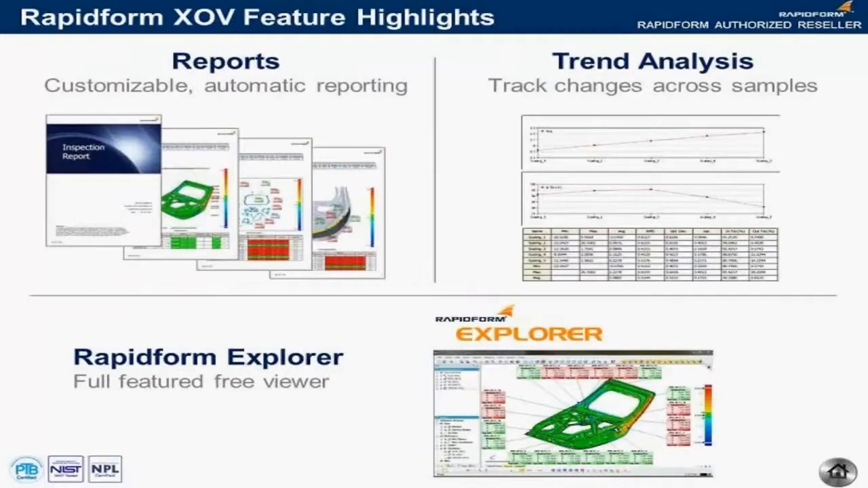Once you've completed the inspection in XOV, reporting the results is easy. Reports are created in just a few clicks, and XOV will automatically take screenshots to show the results visually. And you can add data tables with a lot of really deep statistical information about the part that you've measured.